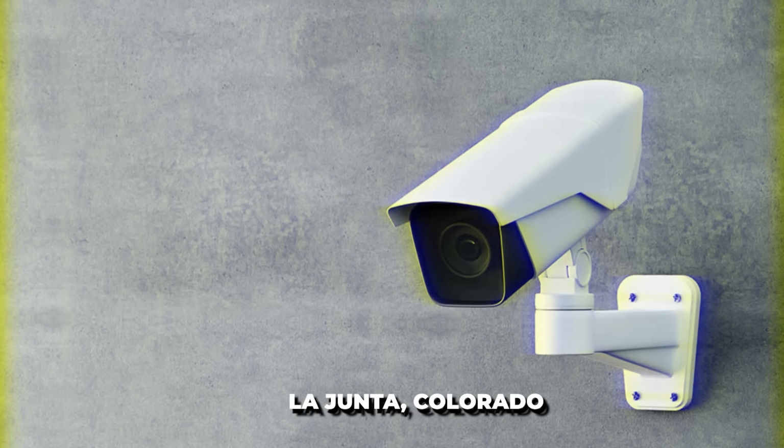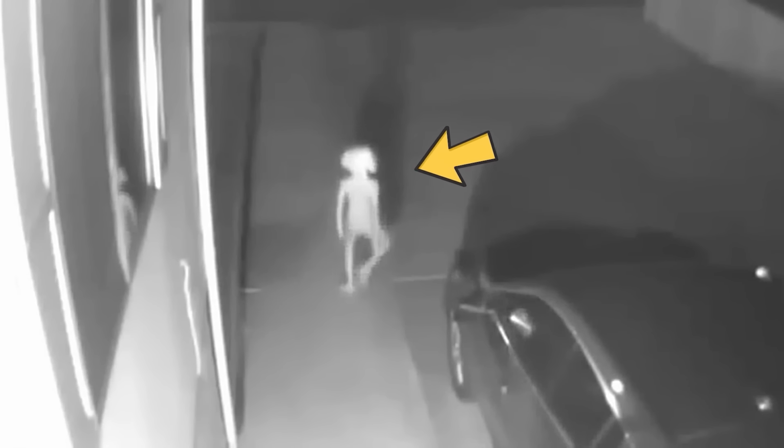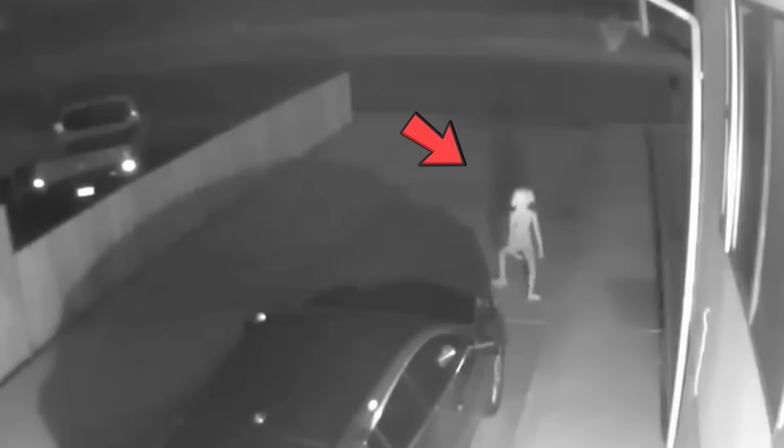The mysterious morning groove. In the quaint town of La Junta, Colorado, a security camera captured a bizarre and hilarious creature that has left the internet in stitches. Vivian Gomez shared the footage on Facebook, and it's since been viewed by a whopping 11 million people. The video shows the mysterious creature dancing in the early hours of Sunday morning, sparking a frenzy of speculation.